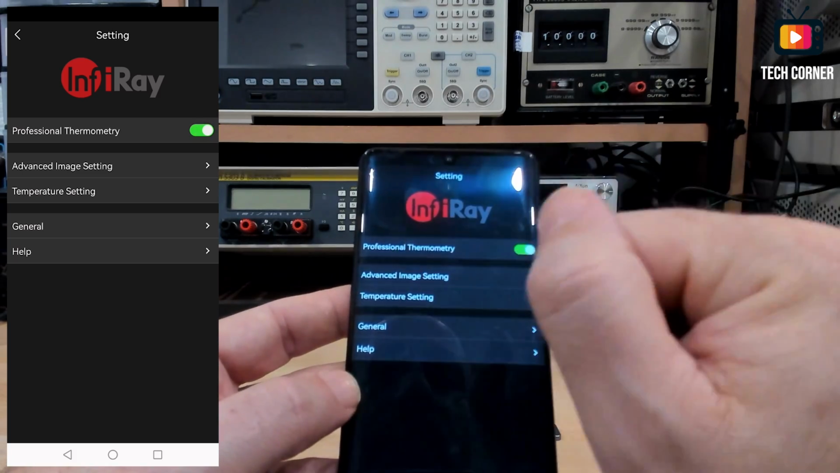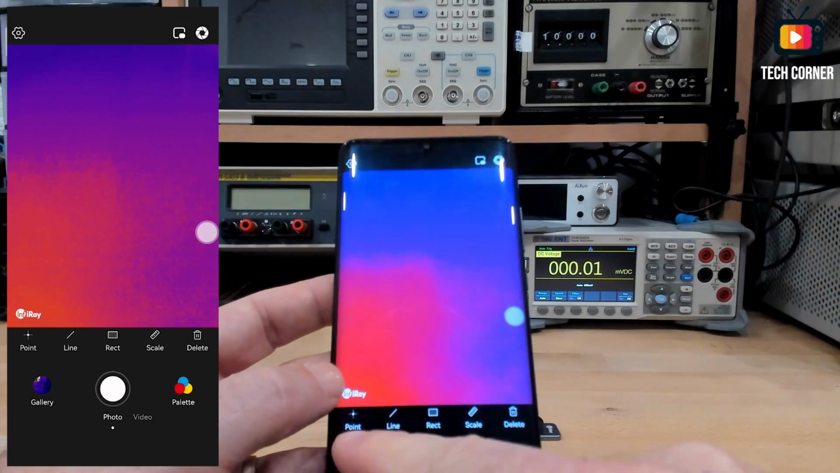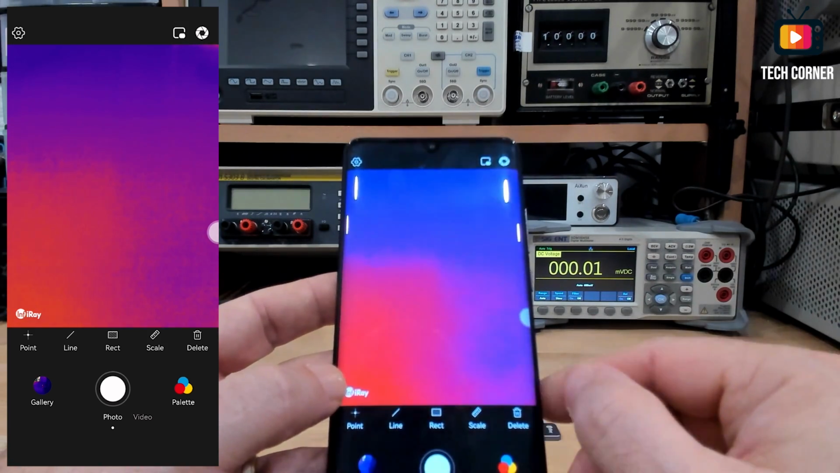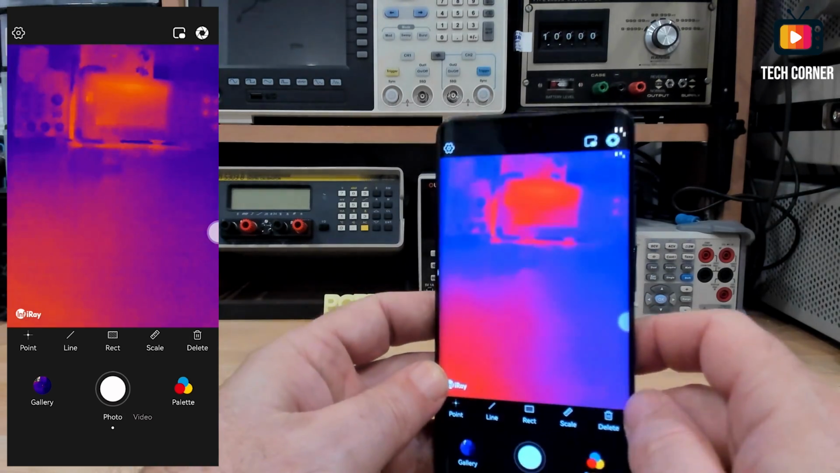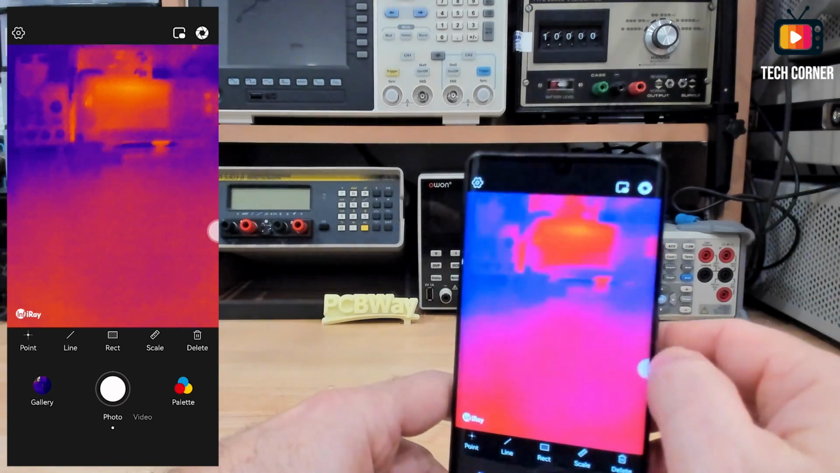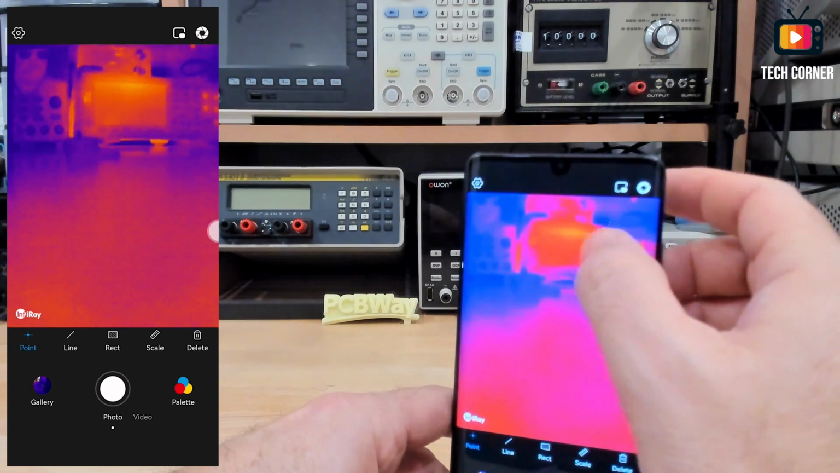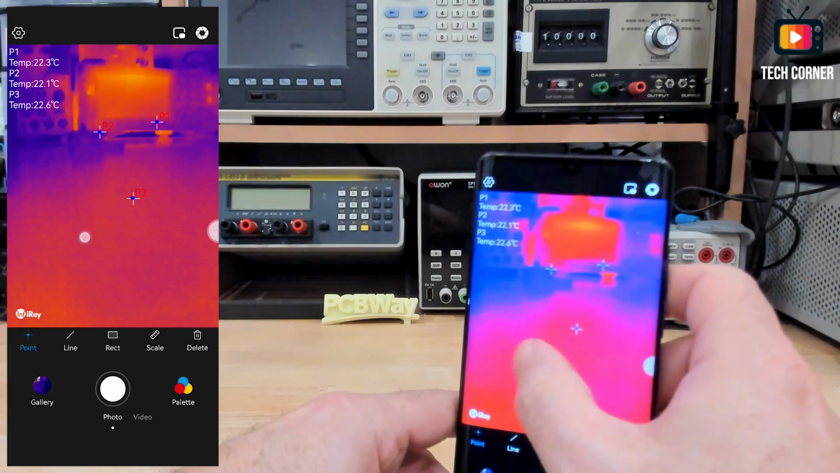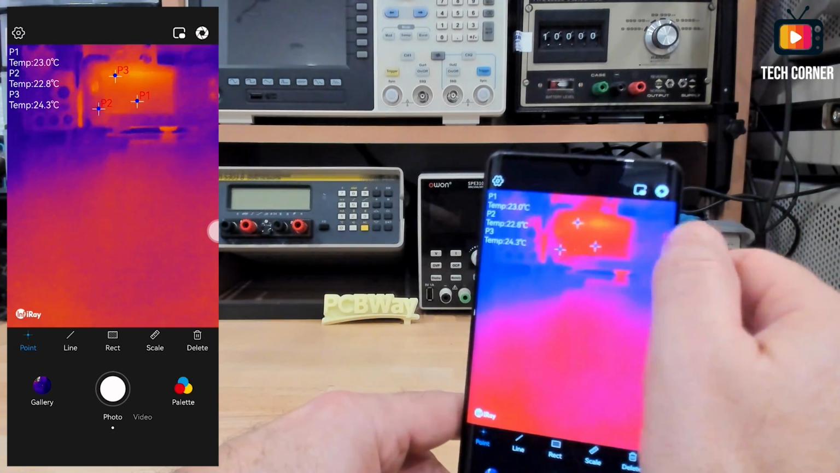And finally, you have the professional thermometry. With this option, you will have in the bottom a lot of additional options to work with. Let's consider the multimeter, as you can see over there. Okay, let me just put it like this. If I want to know which temperature is in which point, you can select point and press the points where you want the temperature. This is pretty amazing. It will give you always 3 points.